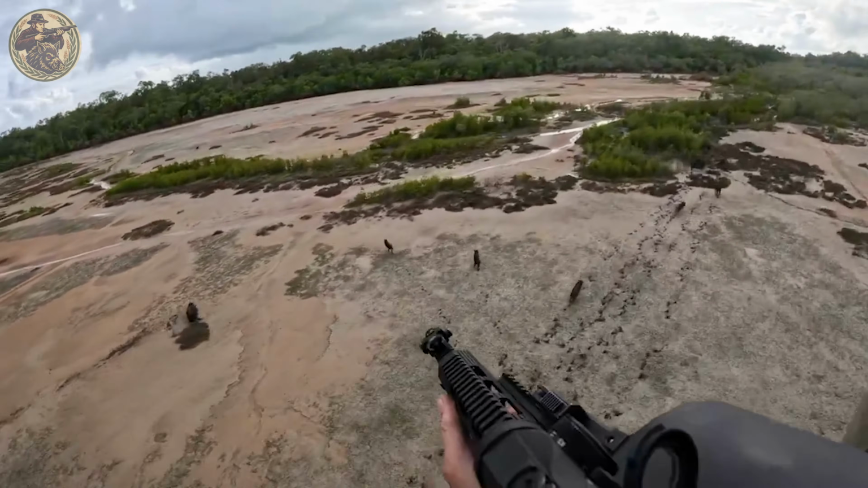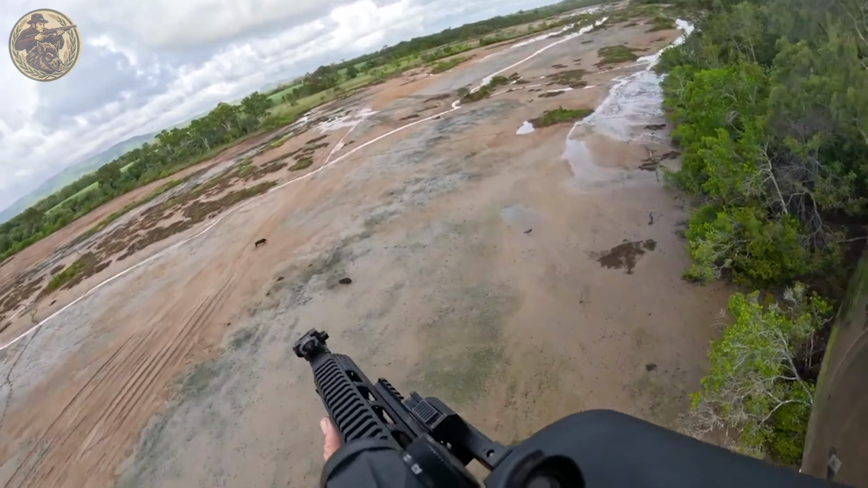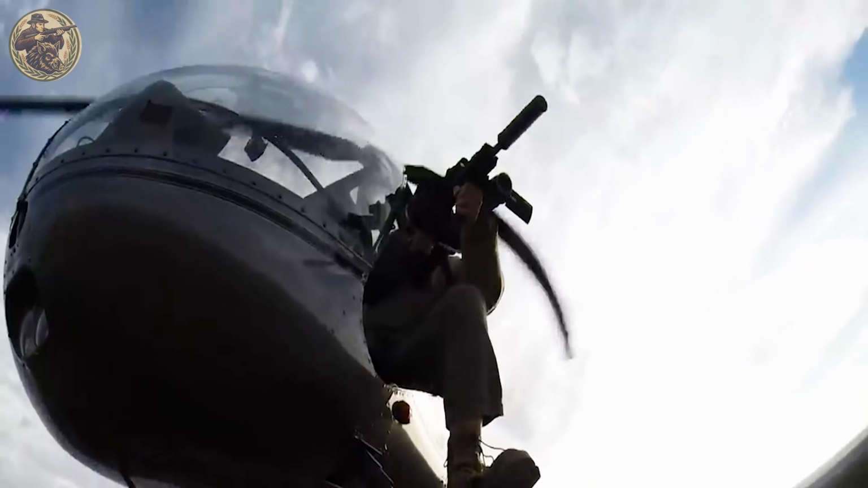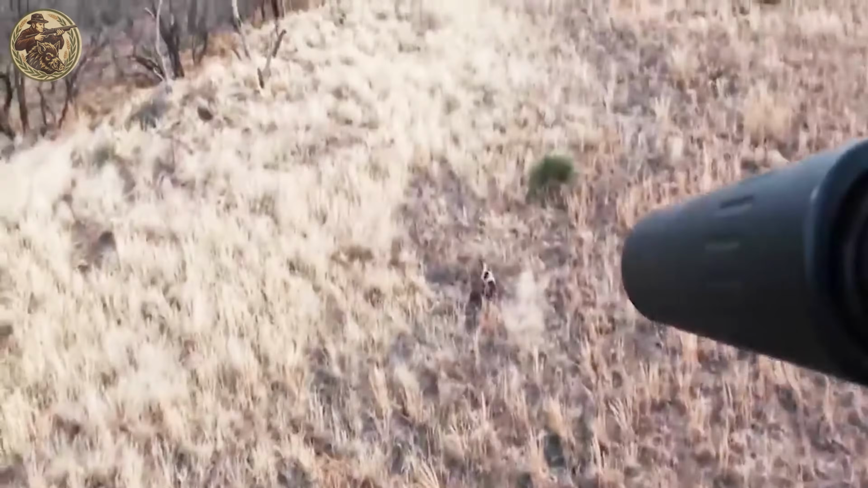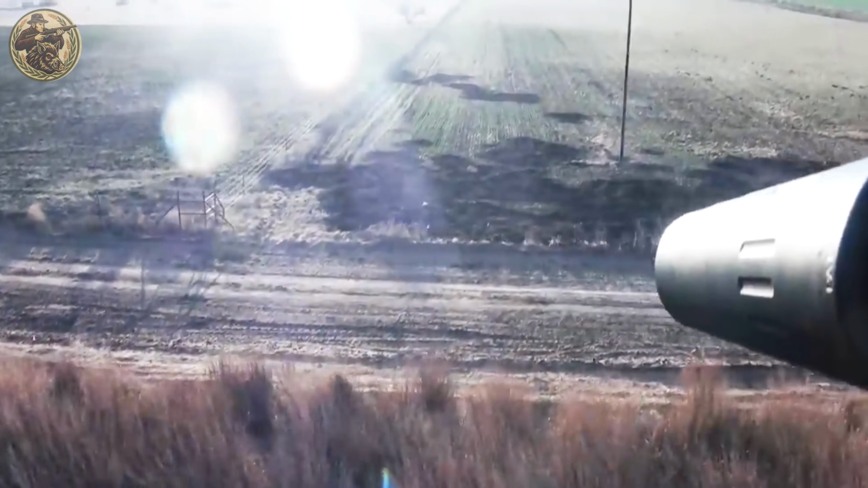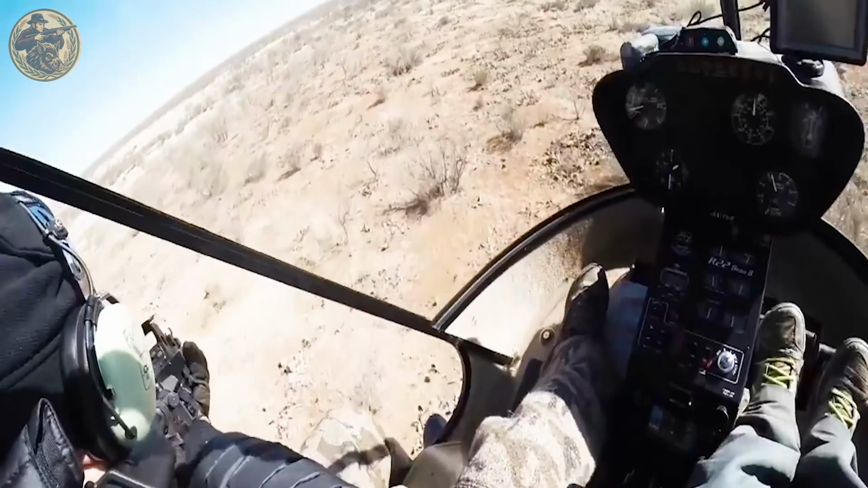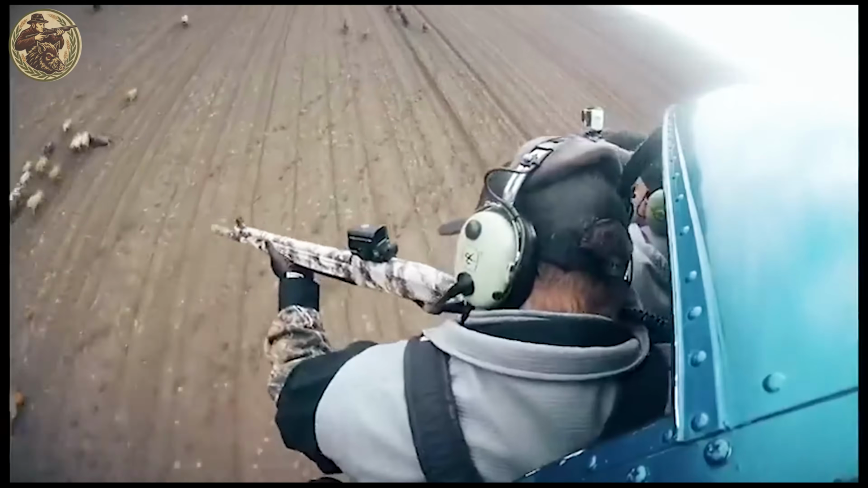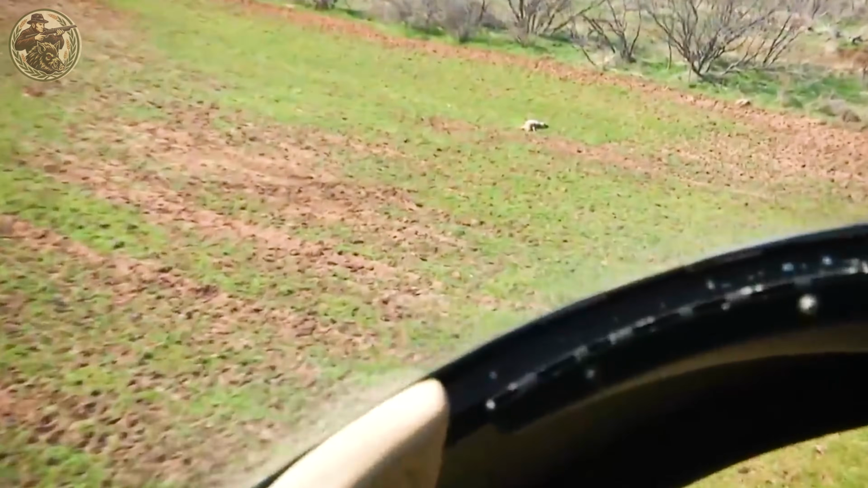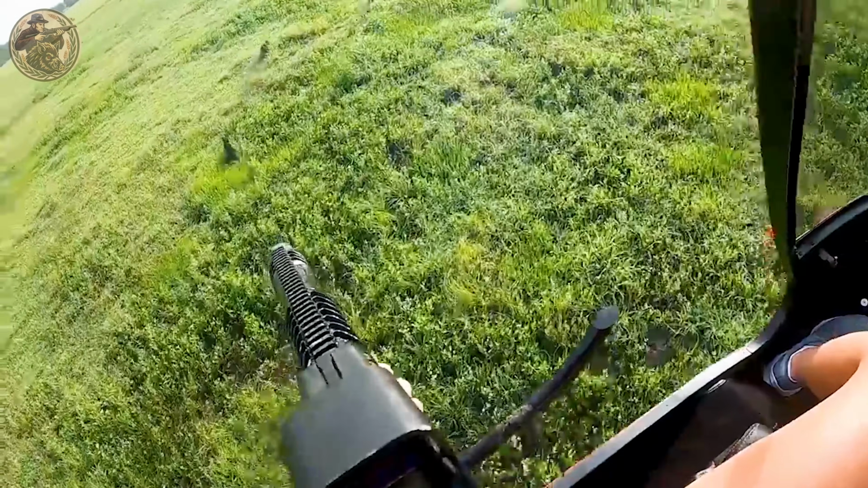Authorities in Texas allow feral hog hunting from the air, typically at altitudes between 100 and 150 feet. The scale of destruction these animals cause is staggering, and helicopter hunts have become one of the most effective ways to fight back. With the ability to cover hundreds of acres in a single flight, hunters can track and eliminate large groups quickly. However, this method requires a special permit from the Texas Parks and Wildlife Department, granted only to trained individuals or licensed organizations.